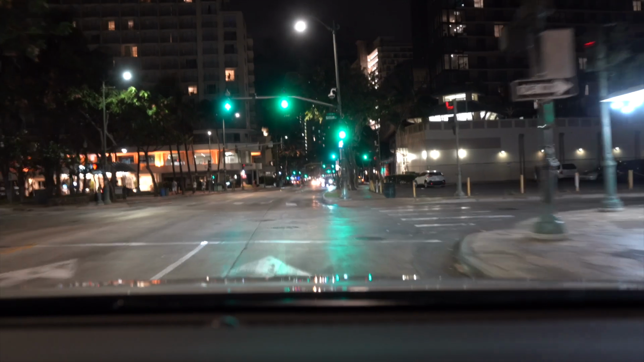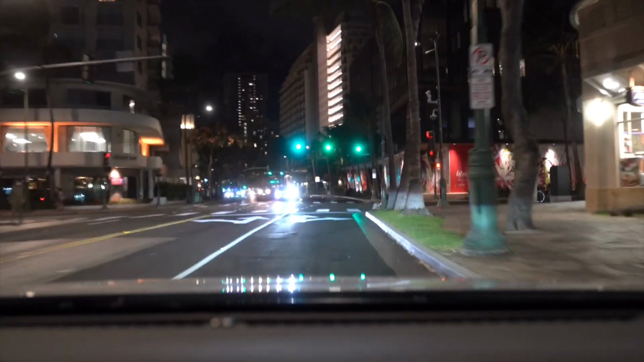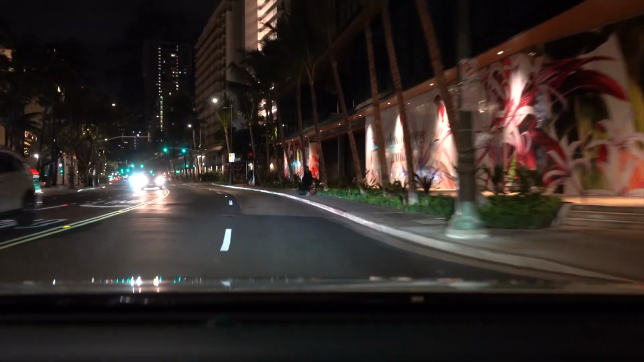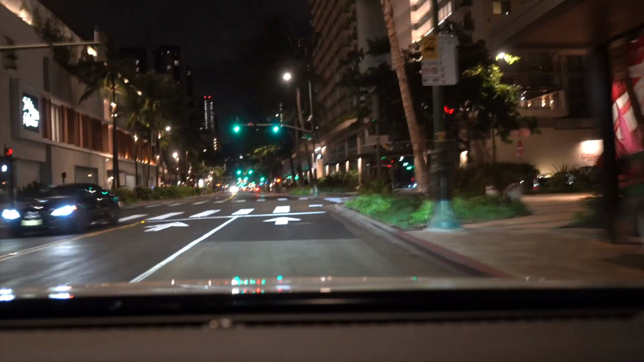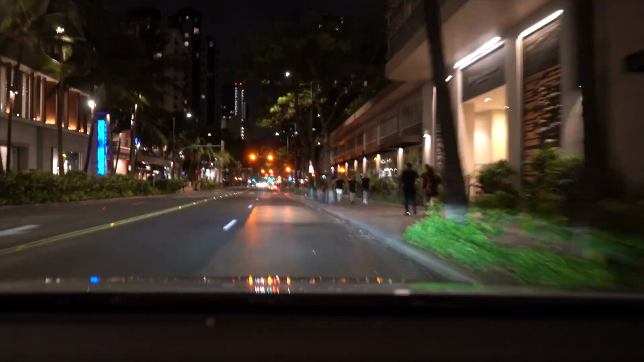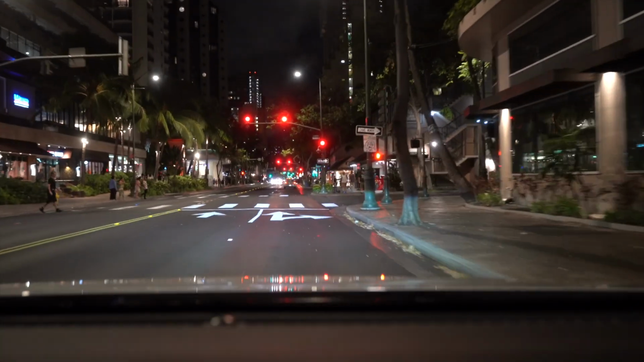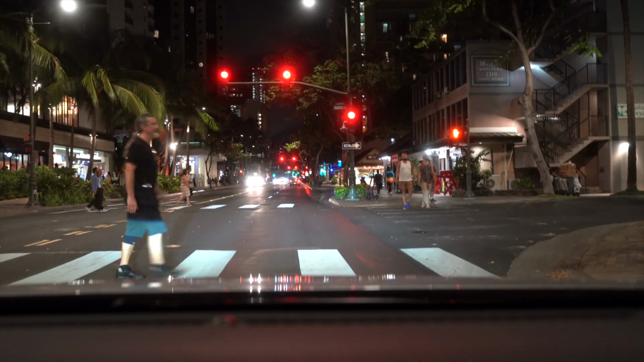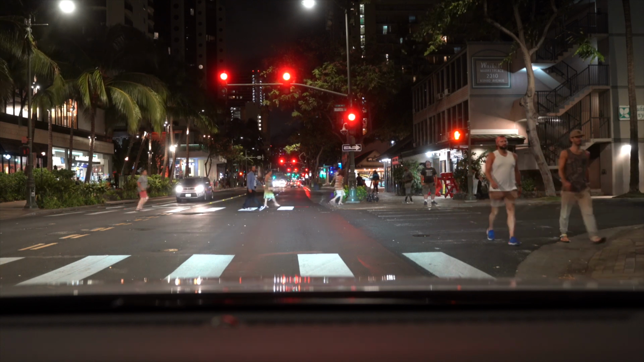And make that green light. A couple of people with their suitcases, maybe they're just getting into town just now and making their way to the hotel. Not exactly sure. Now, right now I'm passing the International Marketplace to the left side. I'm not sure if you can see it from there, but people are making their way from there.